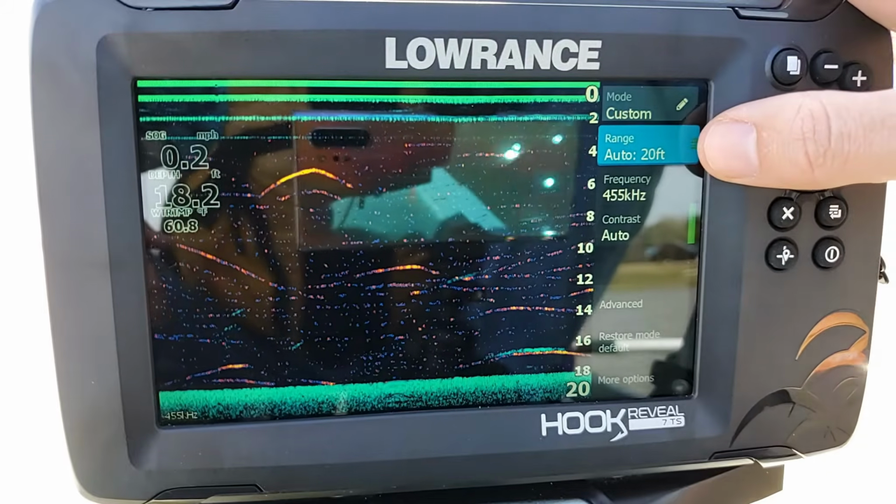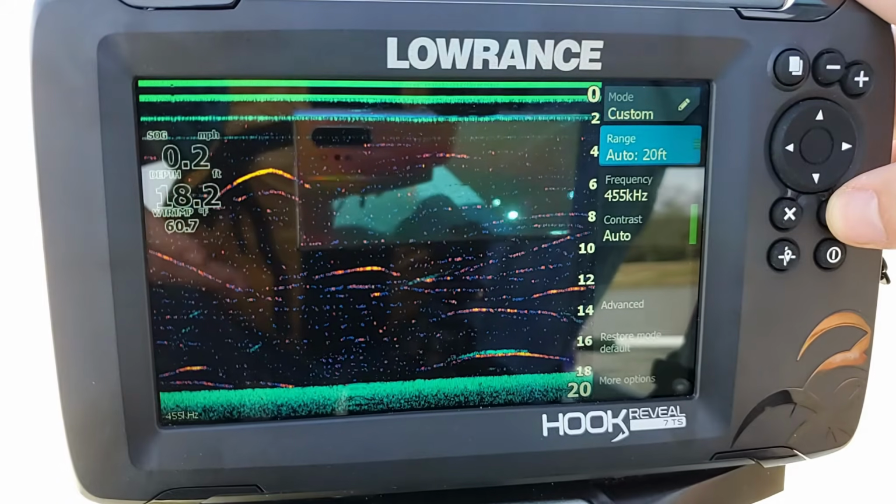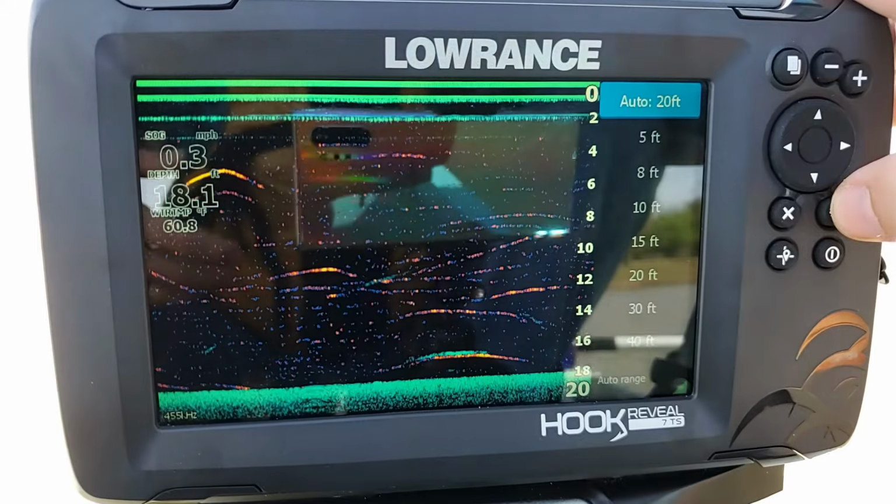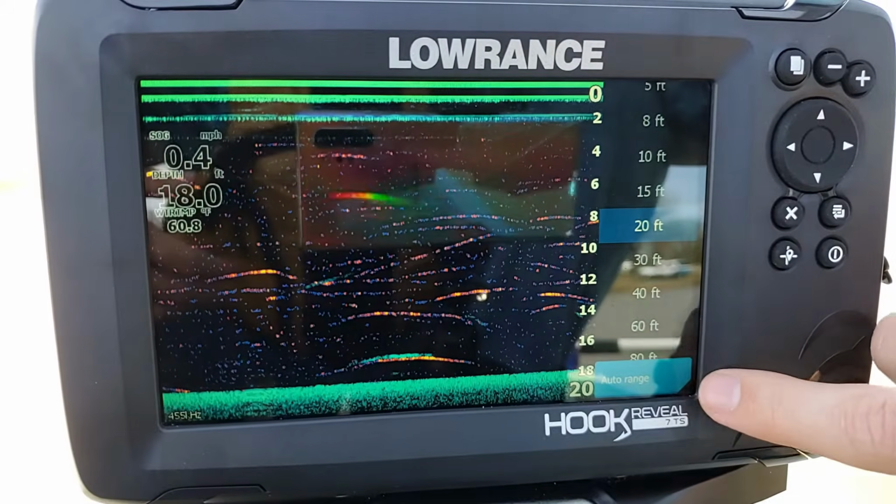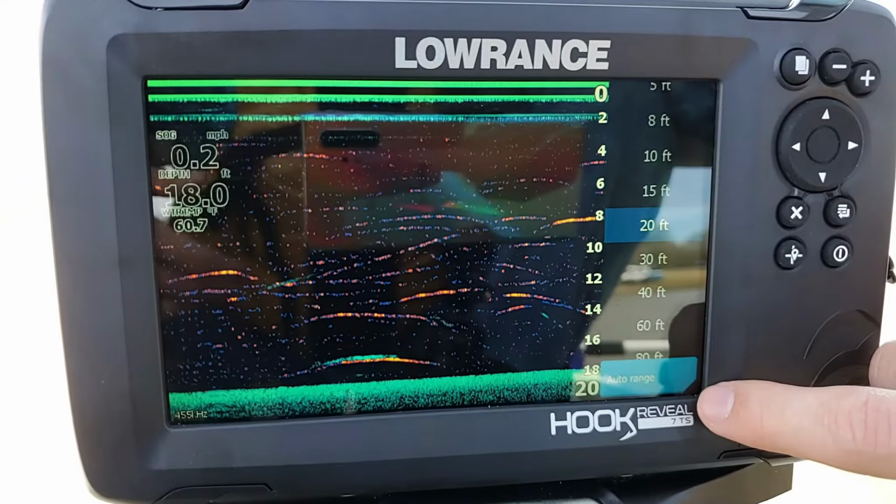Now it's going to always default to auto, which is what I recommend having it on. But if you want to be able to adjust that and set it to just a manual range, you can press enter on it. And then if you arrow up, you can highlight auto range down here at the bottom, press enter. And as you can see, it took that little green corner out and made it black right there. That means that that feature is now turned off.